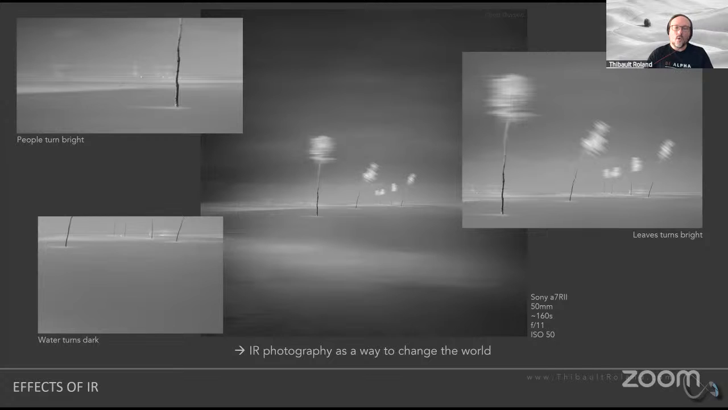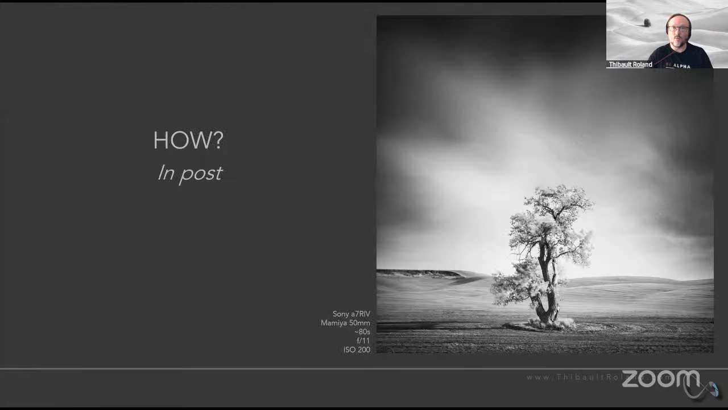Okay. So at the end of the day, what this shows you is that infrared photography really has the superpower of changing the world as you see it and creating something that's going to be completely different. And that's absolutely what I love about infrared photography. So now, how do you do that? How do you create images that either look like infrared photography or actually are infrared photography?